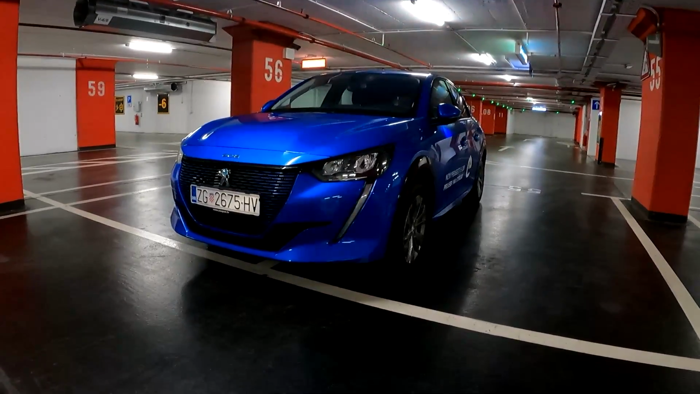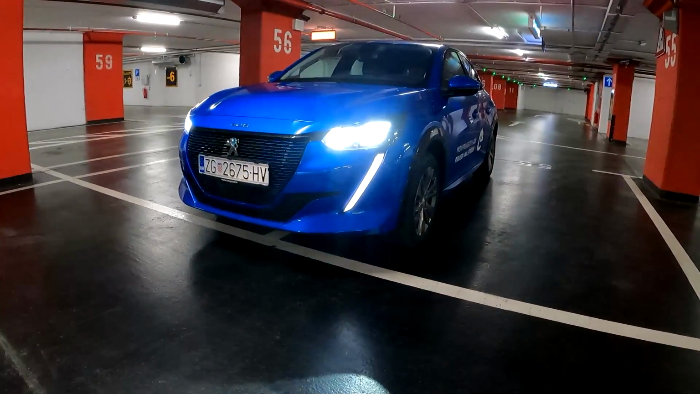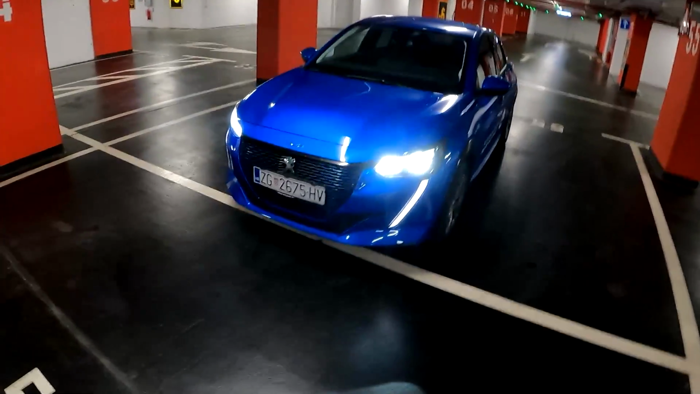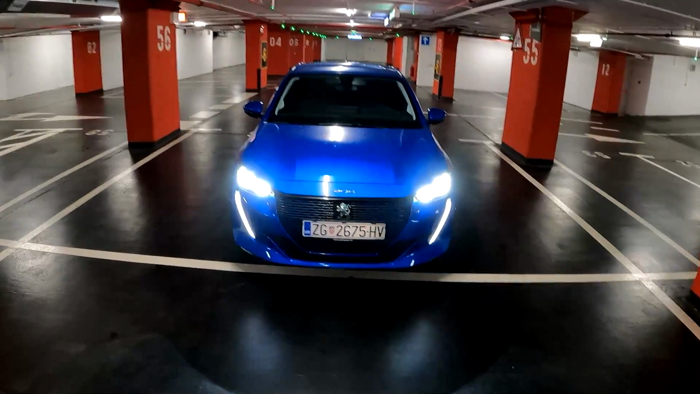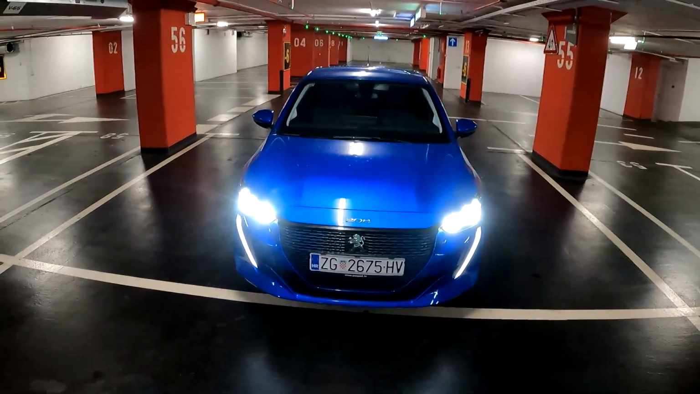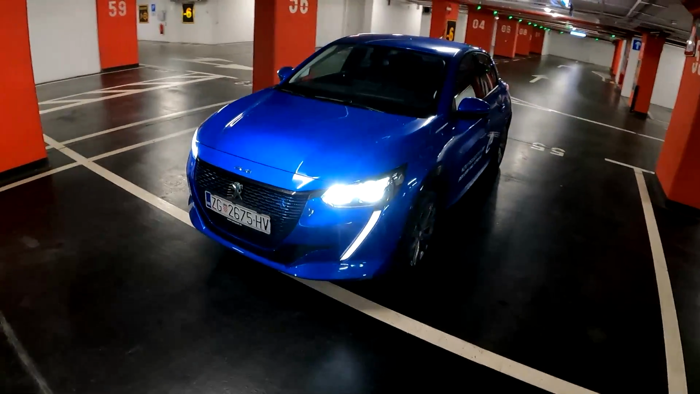Today I am taking you on a night point of view drive with the new Peugeot 208, and this is a special version because this is a fully electric car. It's called e-208, and as you can see here we have it. It's a beautifully designed car, and it's actually very similar to the standard petrol and diesel versions.